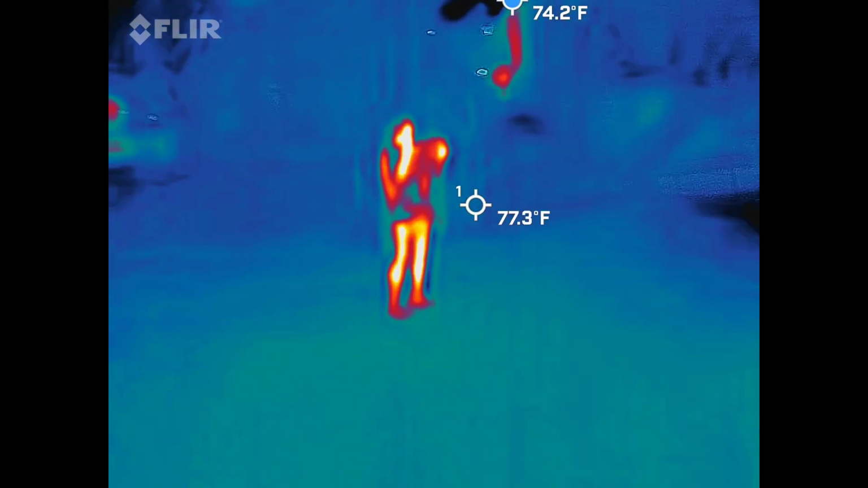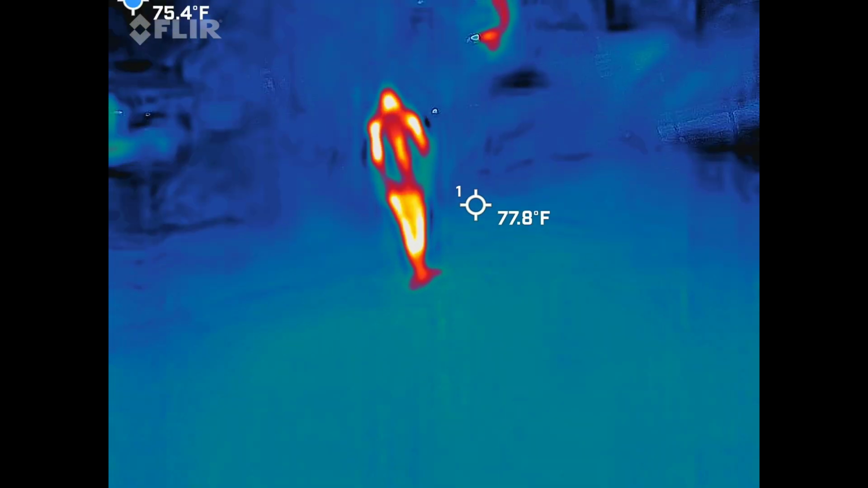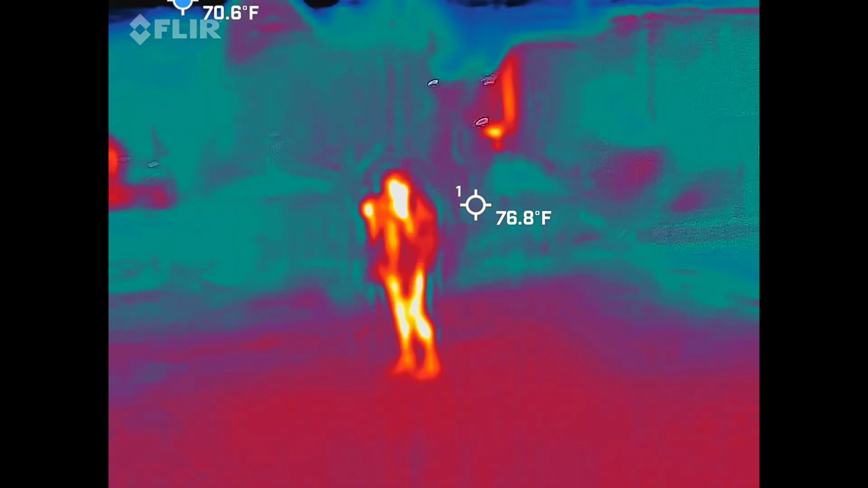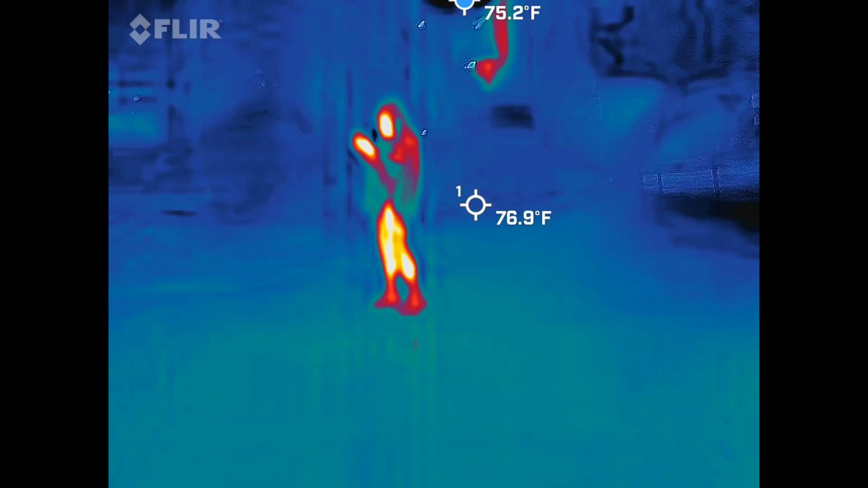But usually I will see an anomaly in the darkness, you know what I mean? It'll just pop up. But I've already had a full body come up on it. Oh yeah, so have I, which is why I keep using it.